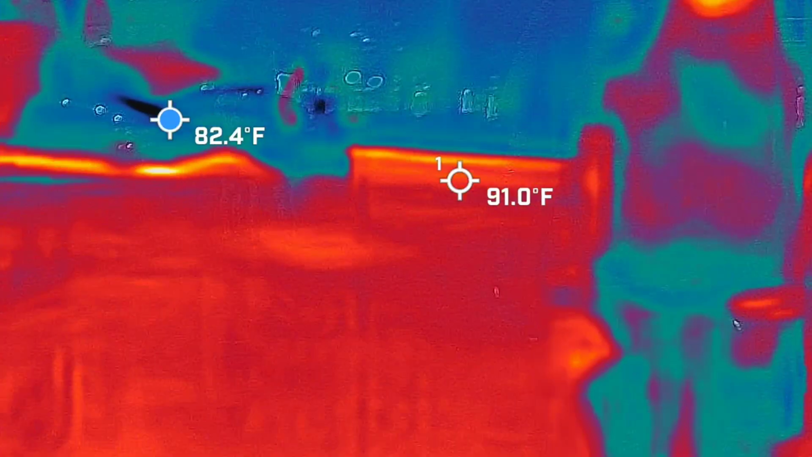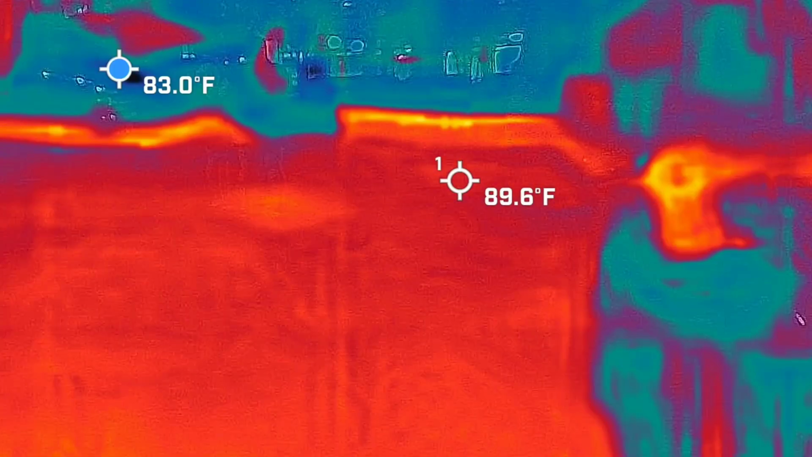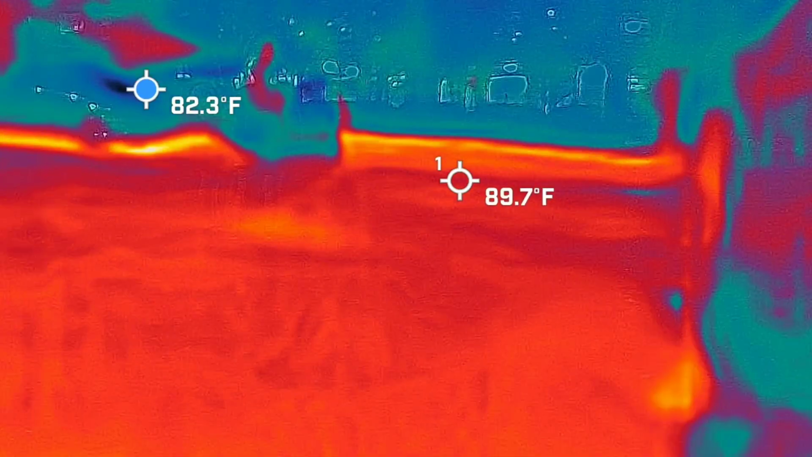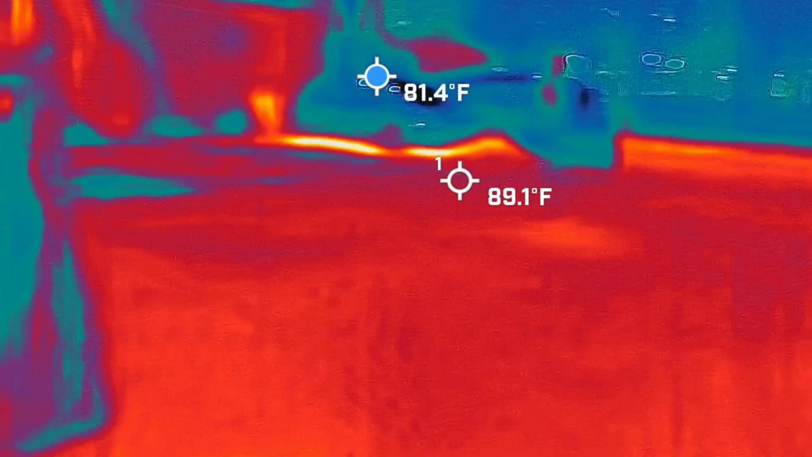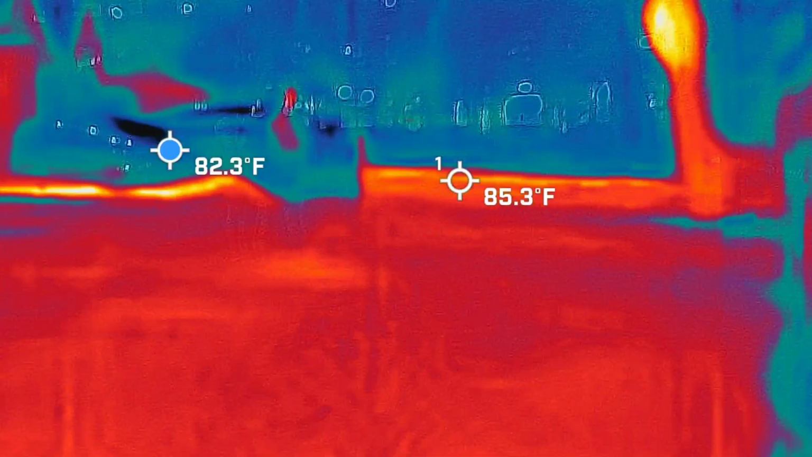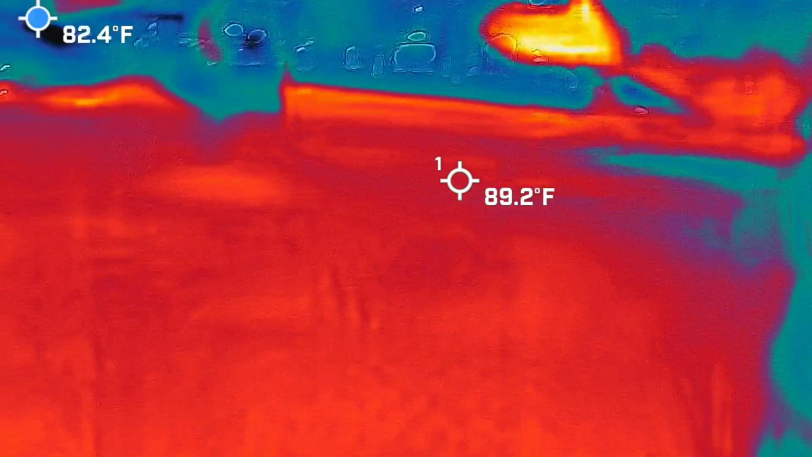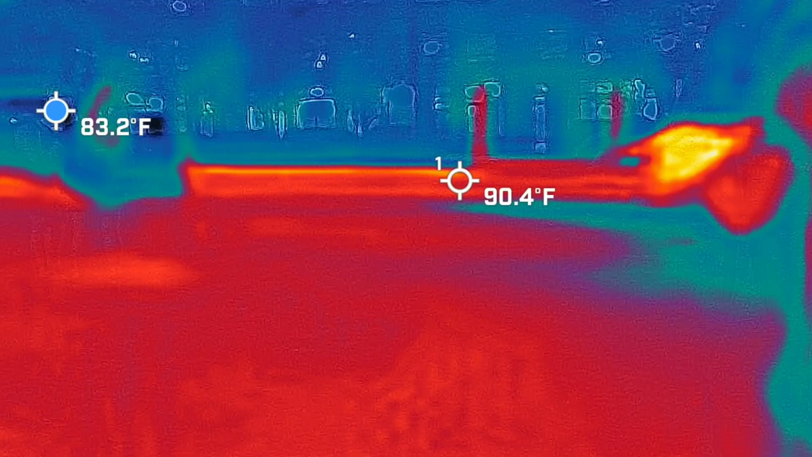I'm not getting anything drop below like 85, 83 on your temperatures. And again, that's not always a real-time camera, just like the one that Kim's using. I don't follow up with these in real time simply because it's not always a real-time moment. I review it the next day, and I give you raw video. I'm not adding anything to it. I just splice them all together, slap my logo on it, and give it off to you guys.